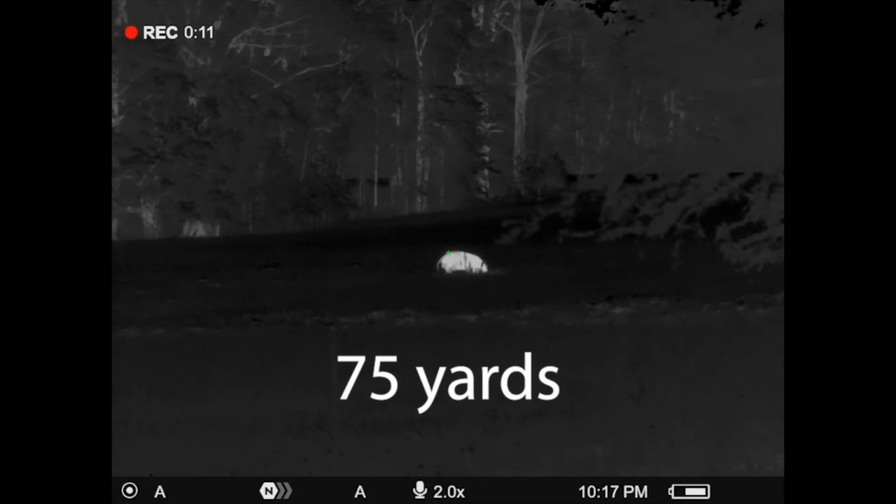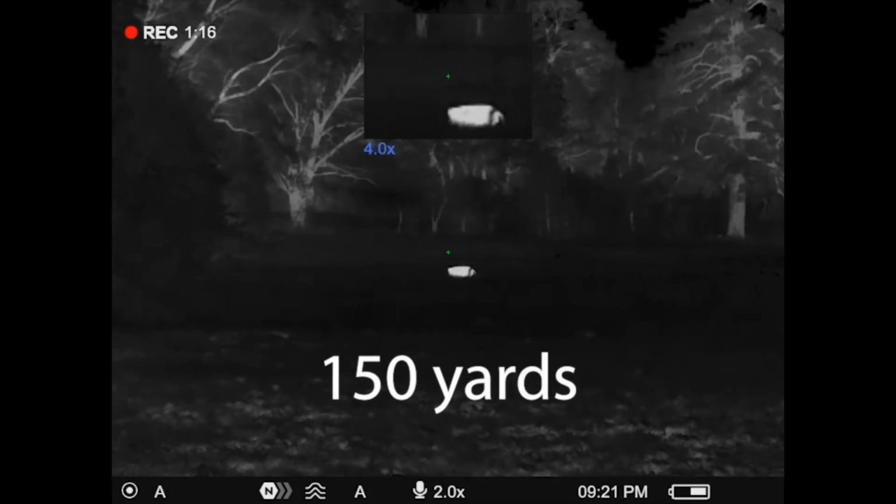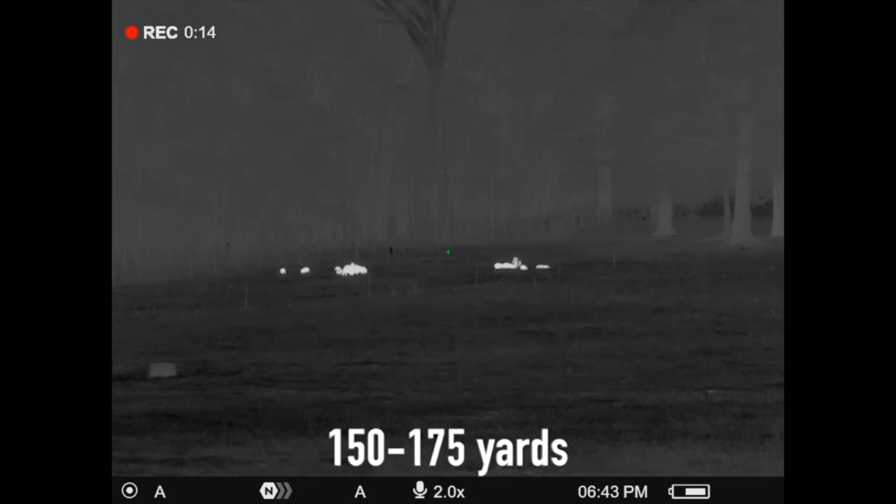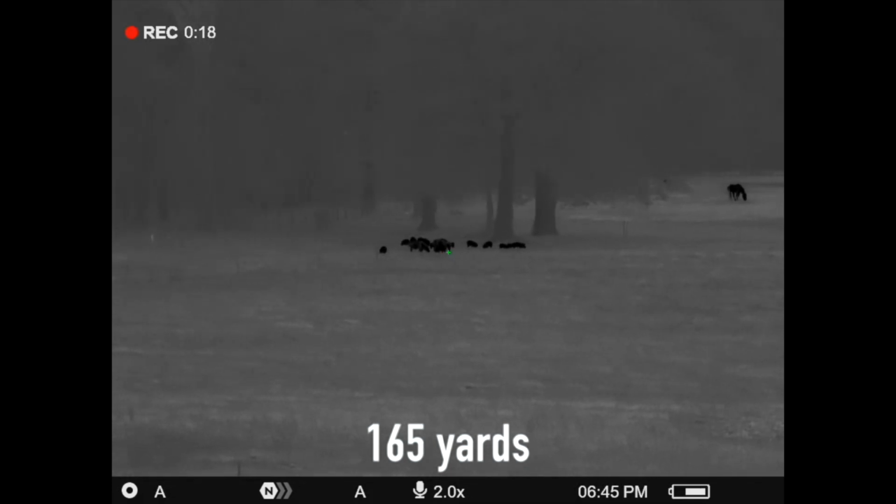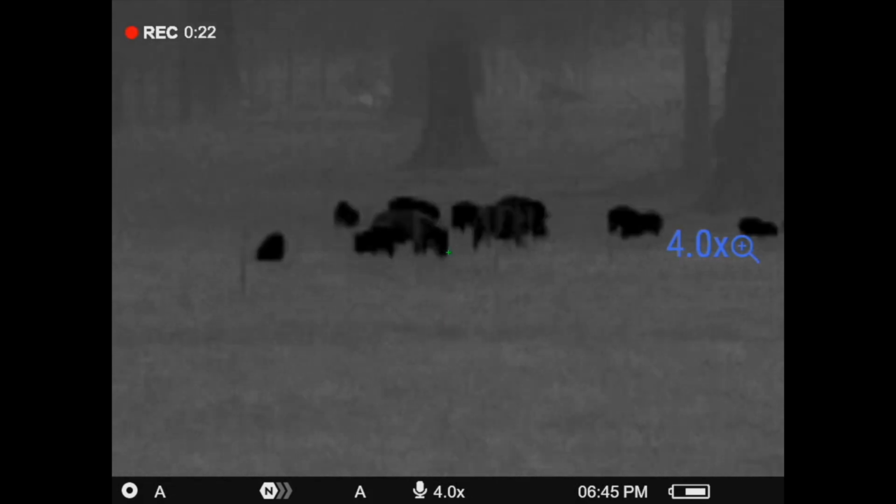So anyway, I already spilled the beans on the price, just under $4,300. It is a 640 by 480 thermal core resolution, 12 micron. This follows the Thermion XG50, which is a 12 micron. But all the other Pulsar optics are 17 micron. 50 hertz refresh rate.